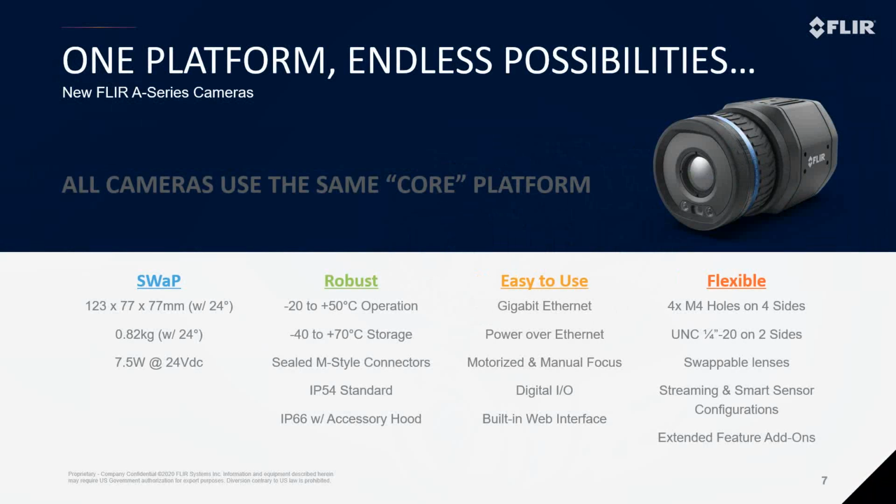But if you do need a higher IP rating, there's an accessory that can be purchased that improves that rating up to IP66. These cameras are also very easy to use and can be seamlessly integrated into existing systems, with standard gigabit Ethernet that's both GigE Vision and GenICam compliant. It's power over Ethernet and has remote motorized focusing.